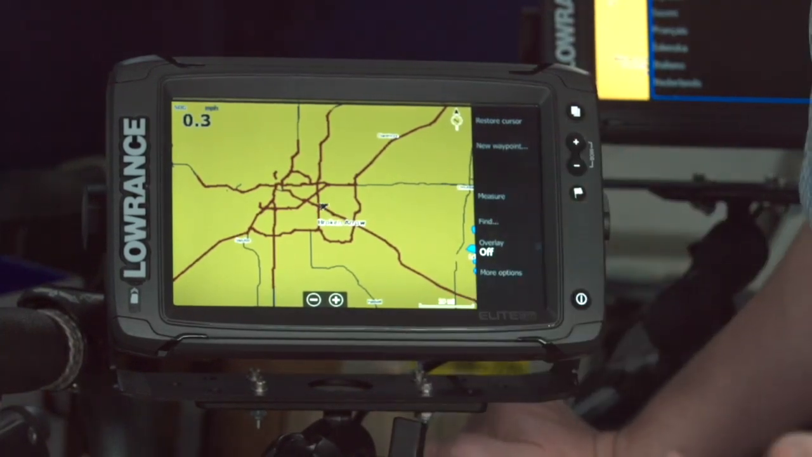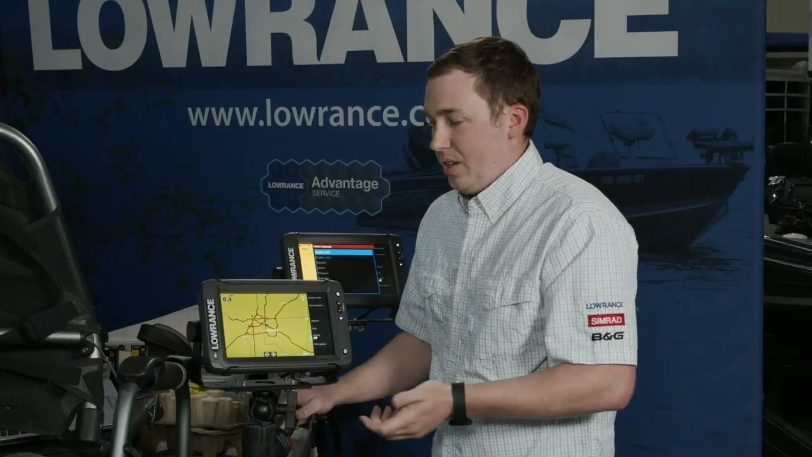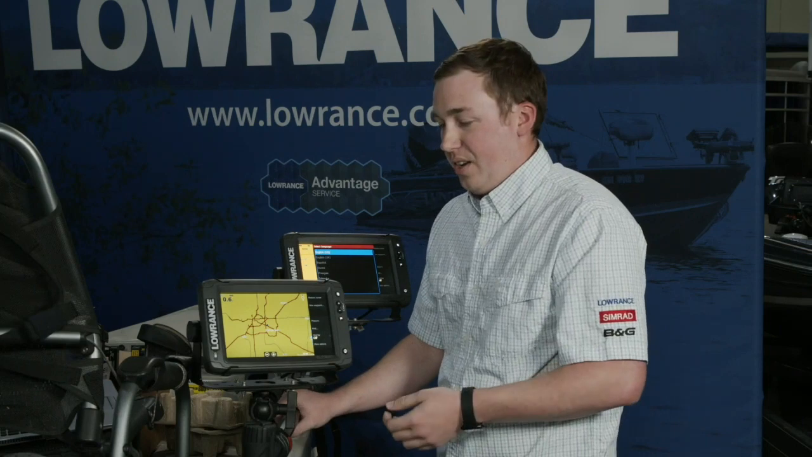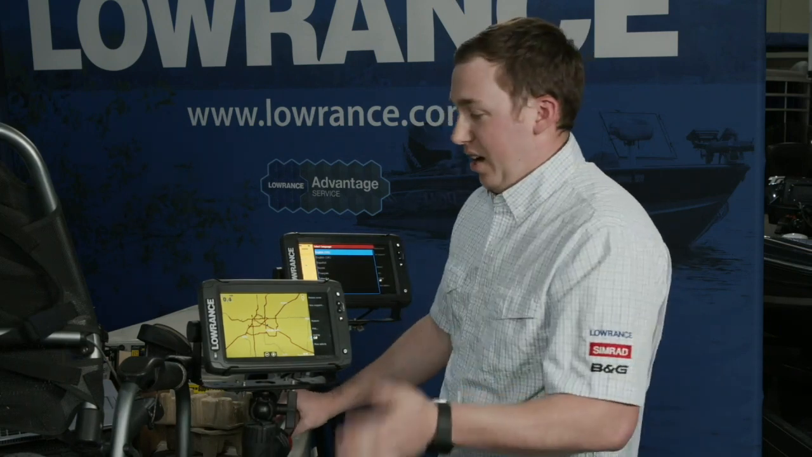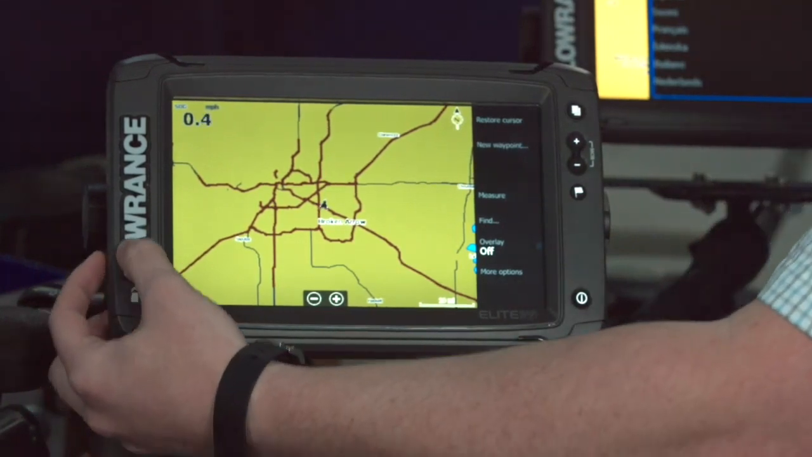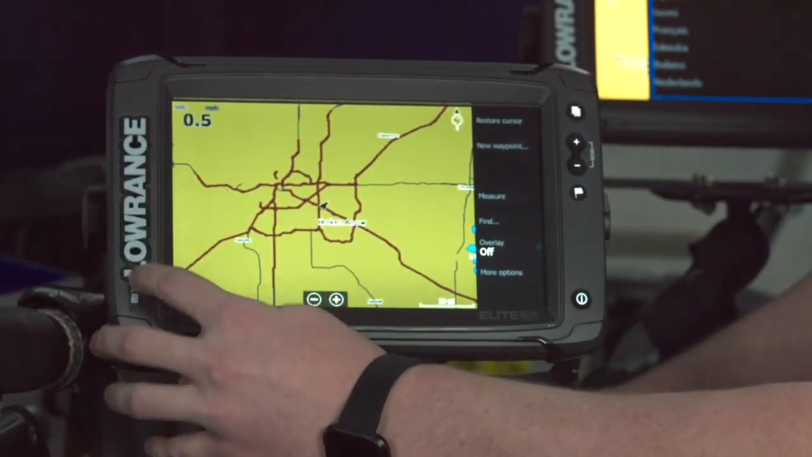One of the questions I get a lot on Elite Ti2 anyway is about the SD card slot. So I've had a few guys come to me and say, well, my Elite Ti2 doesn't have an SD card slot. Yes, it does. Every Elite Ti2 has got an SD card slot. And there is a micro card slot, and it's right under the Lowrance logo here.